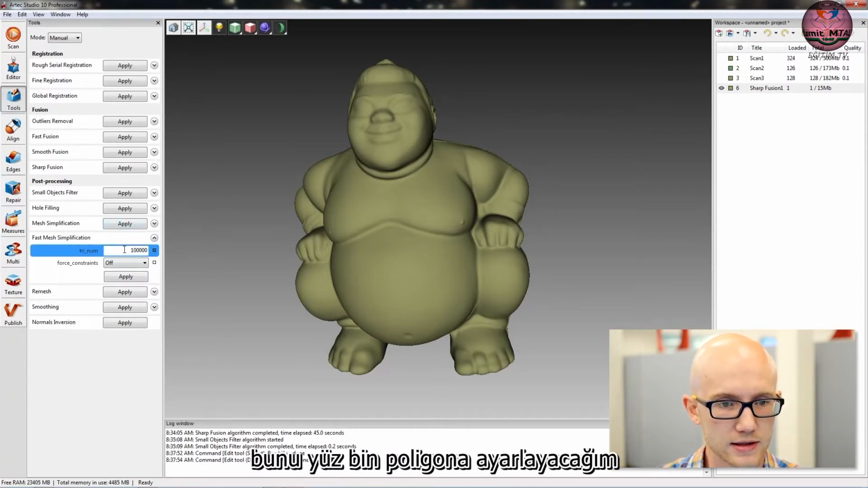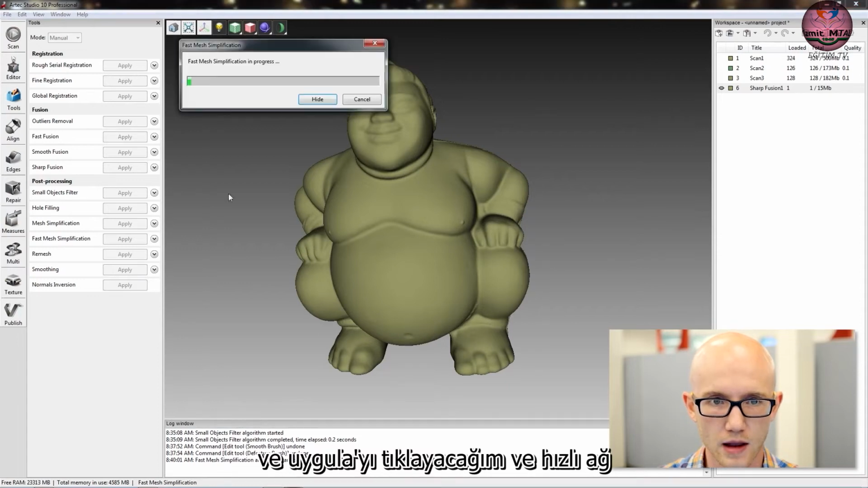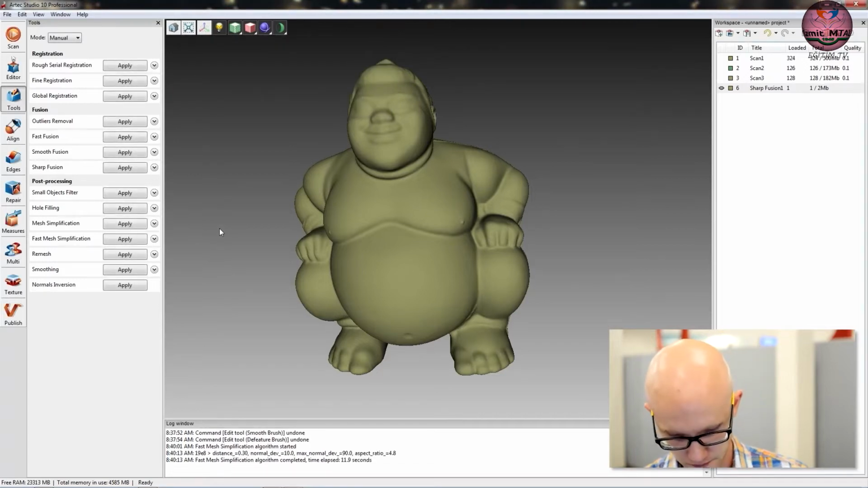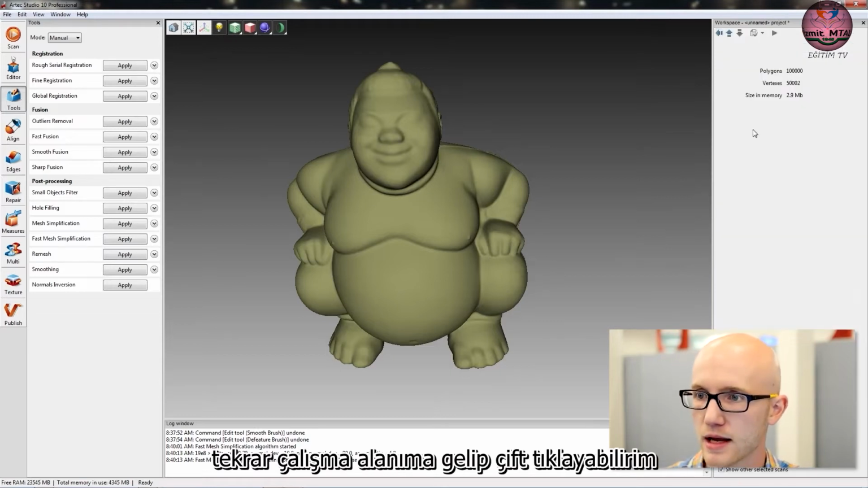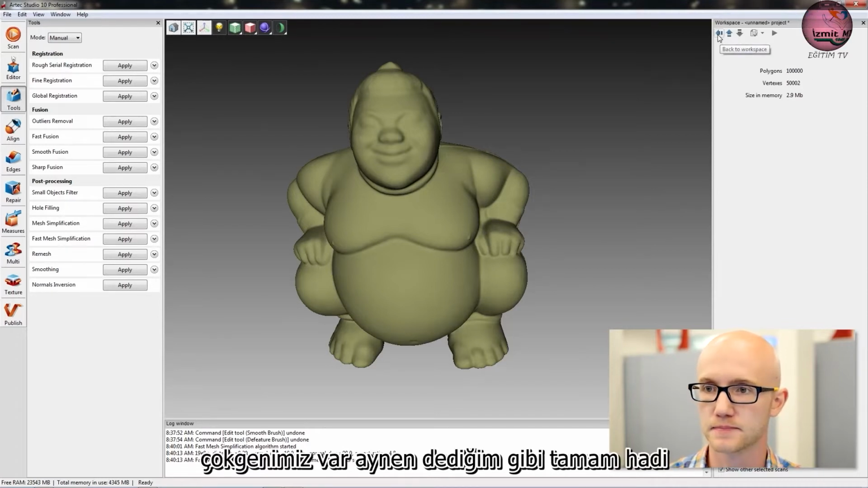And I'm going to set this to 100,000 polygons and click apply. And fast mesh simplification is quite a bit faster than your standard mesh simplification. Okay, so after that, I can come over here to my workspace again and double click my Fusion, and we have 100,000 polygons, just like I told it to.